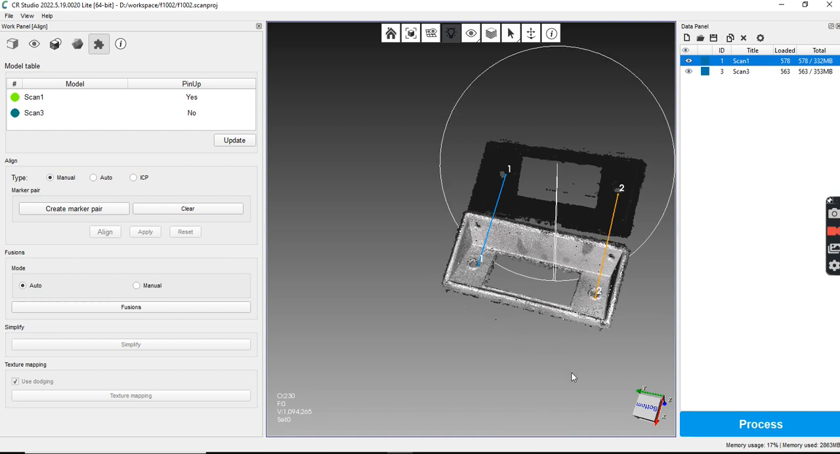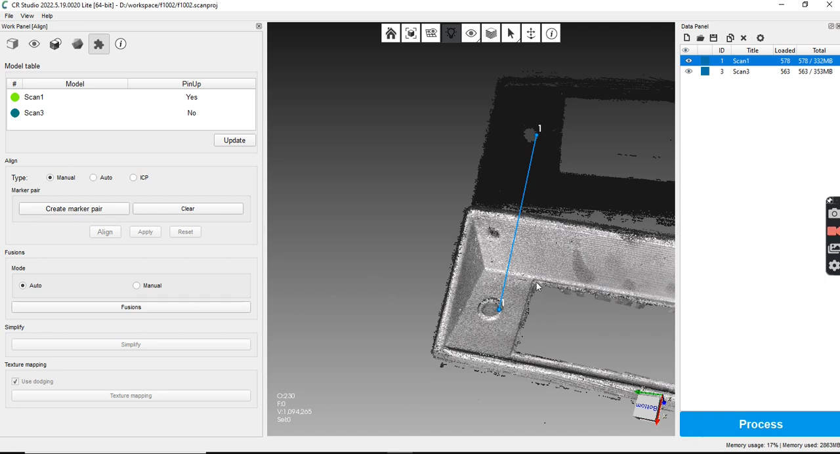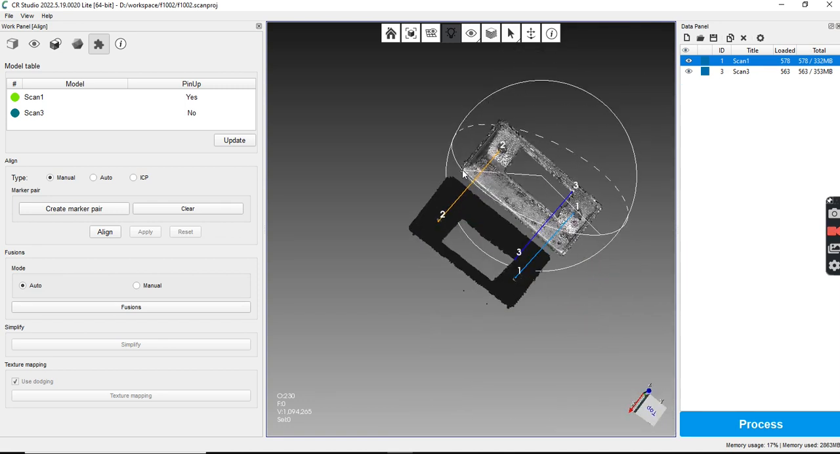Now I'm gonna try to do one more thing. This is going to be and this is probably not gonna align well. That's right, I need to do it on this side.